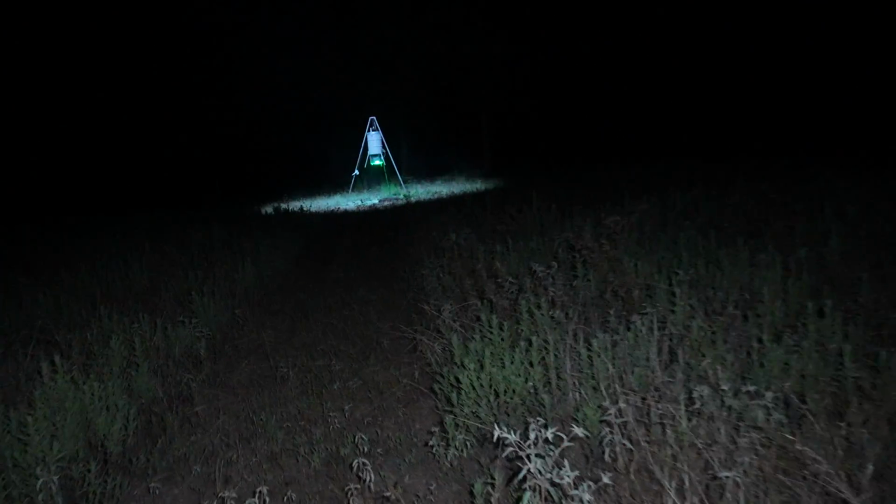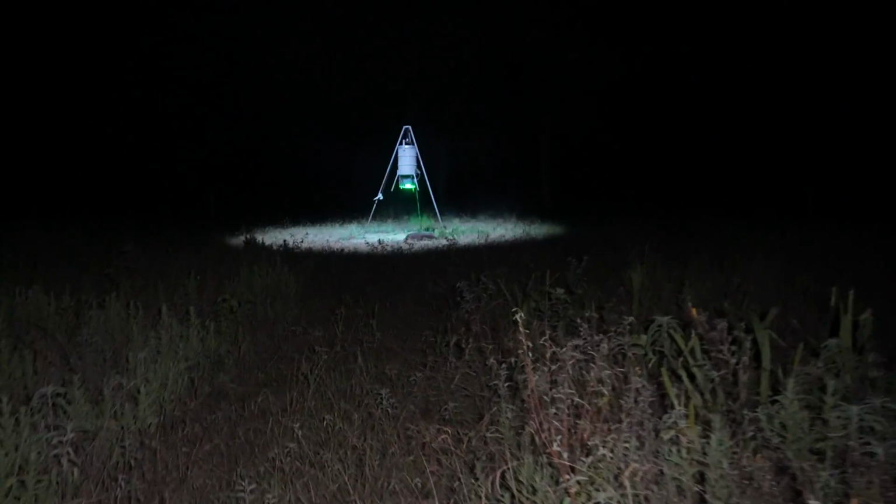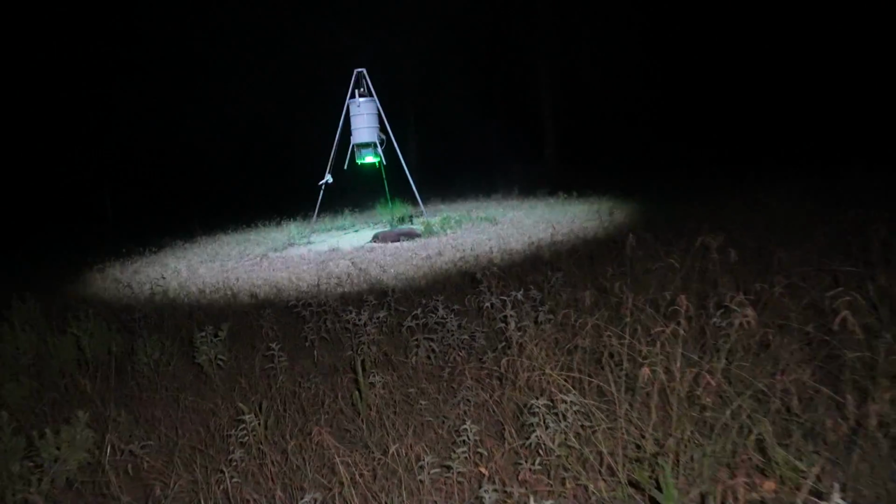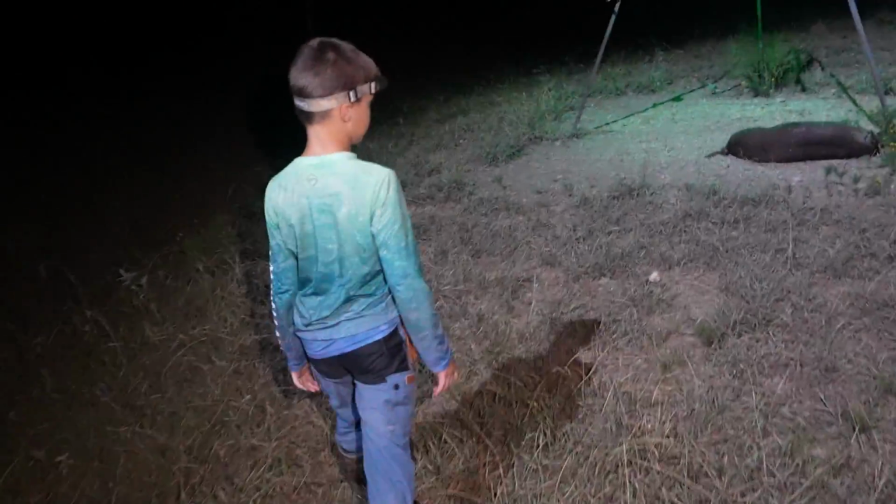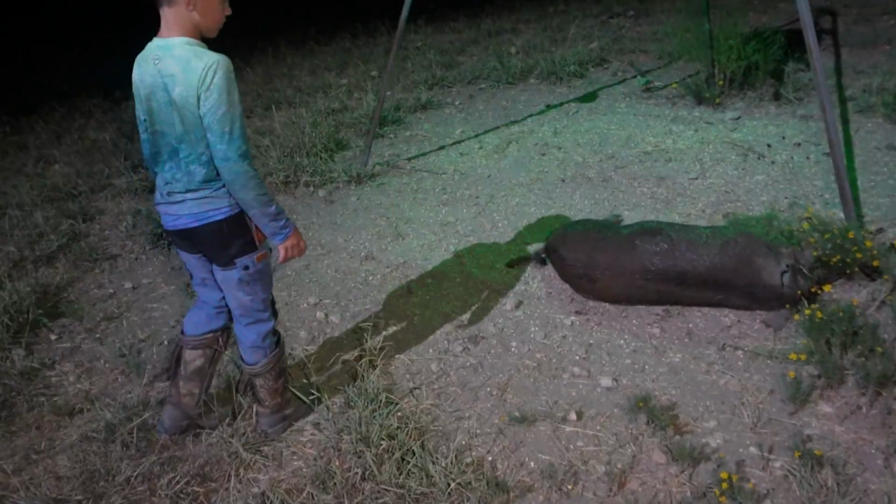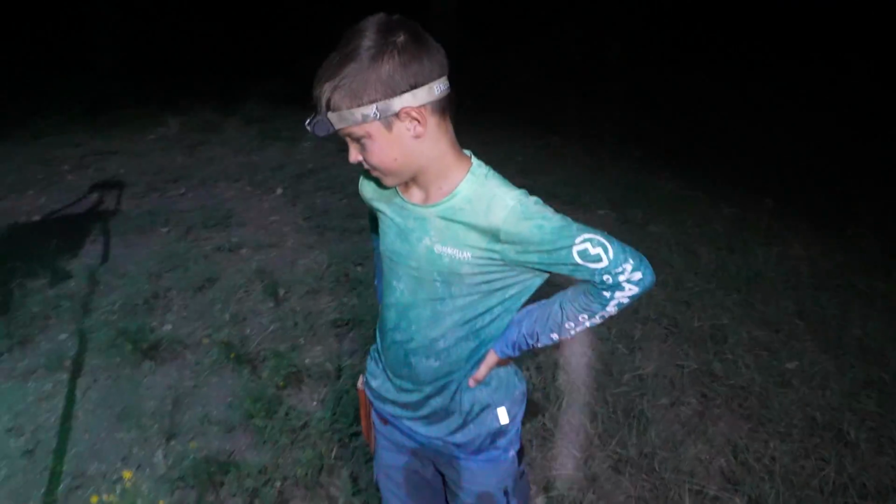That beam from the drone is kind of cool. Look at that. Nice shot, bud. Look at that beam. Damn. That spot, that is cool. Go, look at your feet. Make sure he's dead. Be careful. That was in the ear. Yeah. Yeah, look at all that blood, buddy. That's a perfect shot, dude. Perfect shot, sir. Very good.